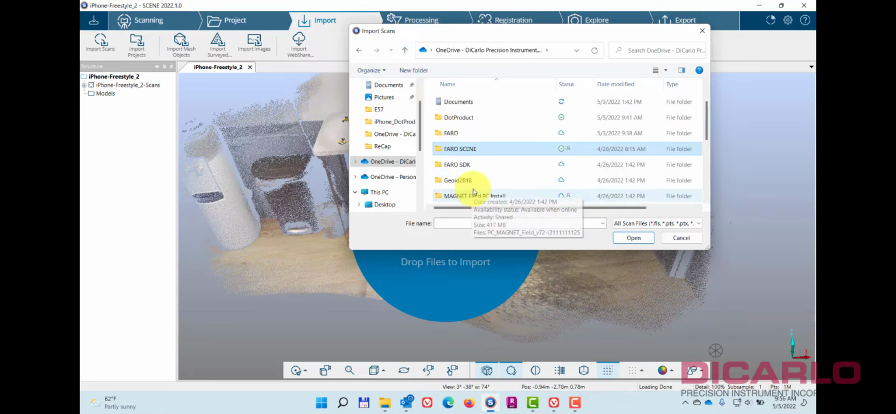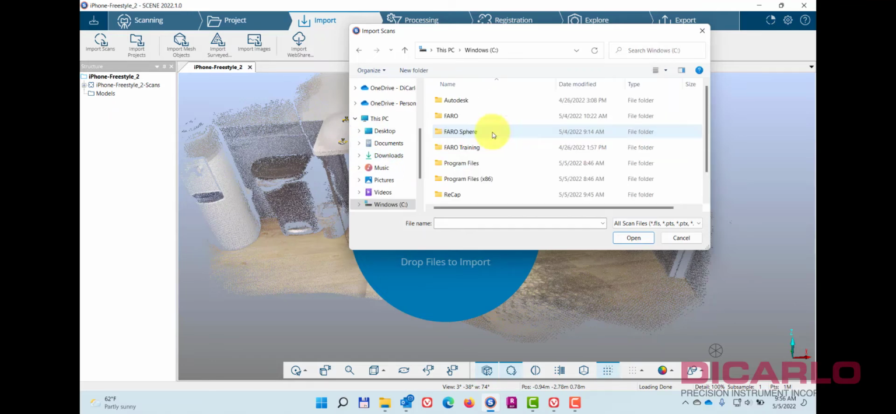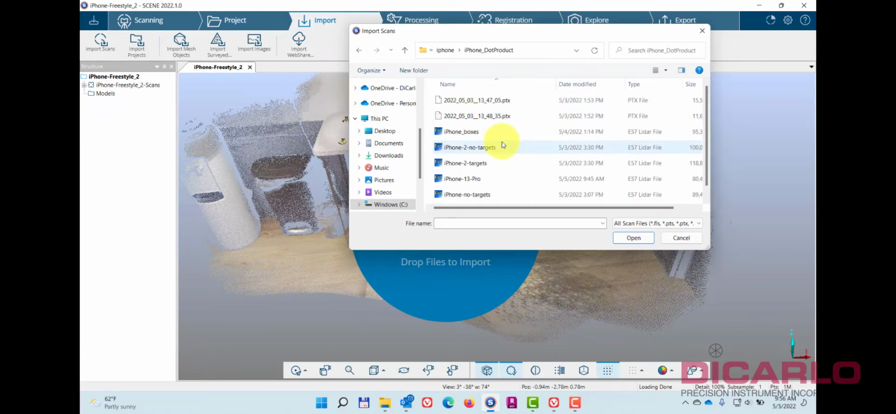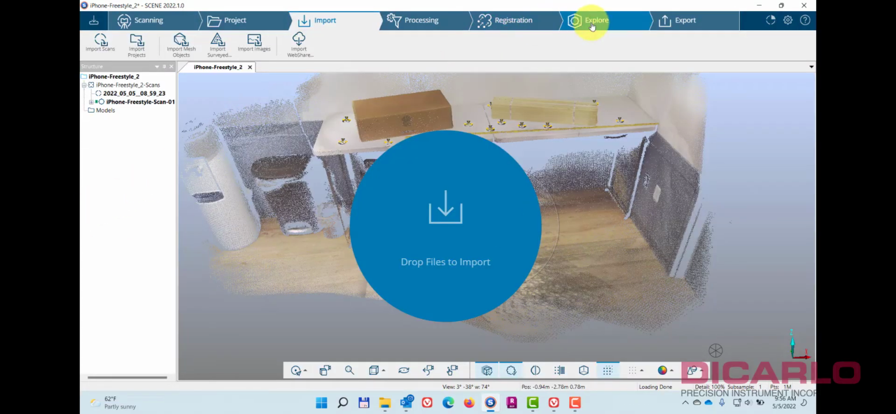It wasn't here, hold on. It was under, oh, I'm looking in the wrong drive. Here we go, iPhone 13 Pro, open, hit OK.